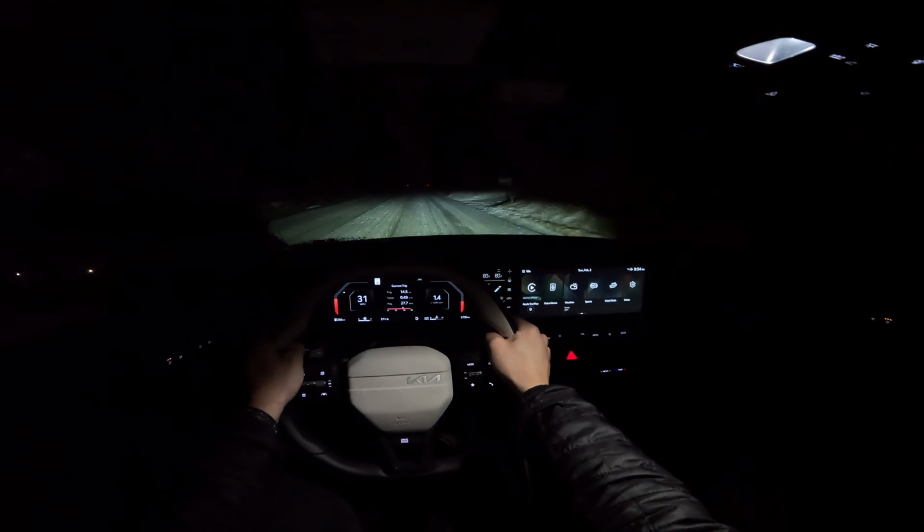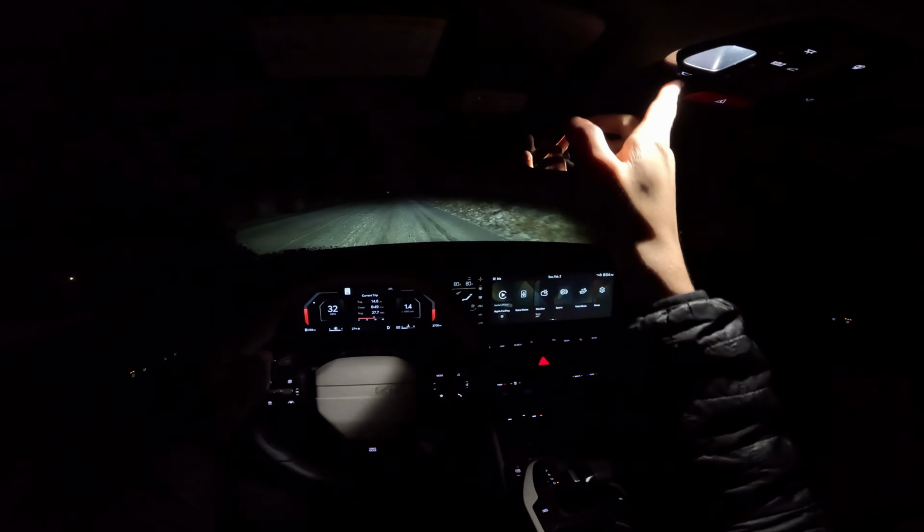Let's turn off our interior light for a second to see what our illumination looks like in here. Nice and bright from Apple CarPlay.